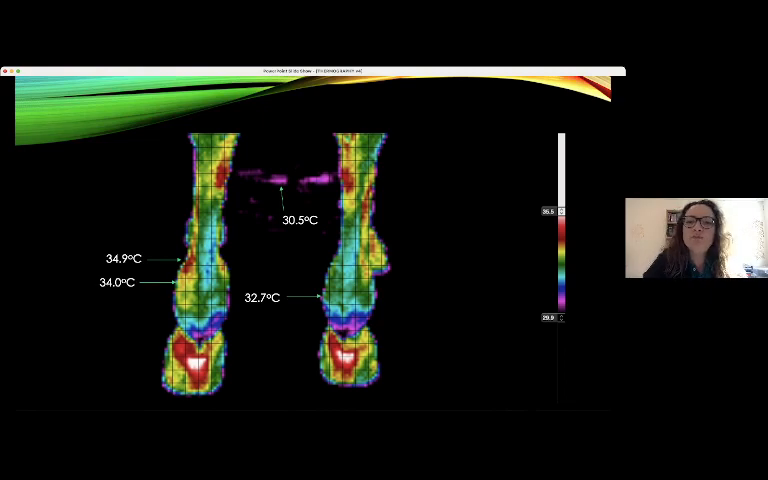And the output of these cameras are those images, infrared images. I can explain to you that all of the pixels of those images have a specific temperature that is converted to color.